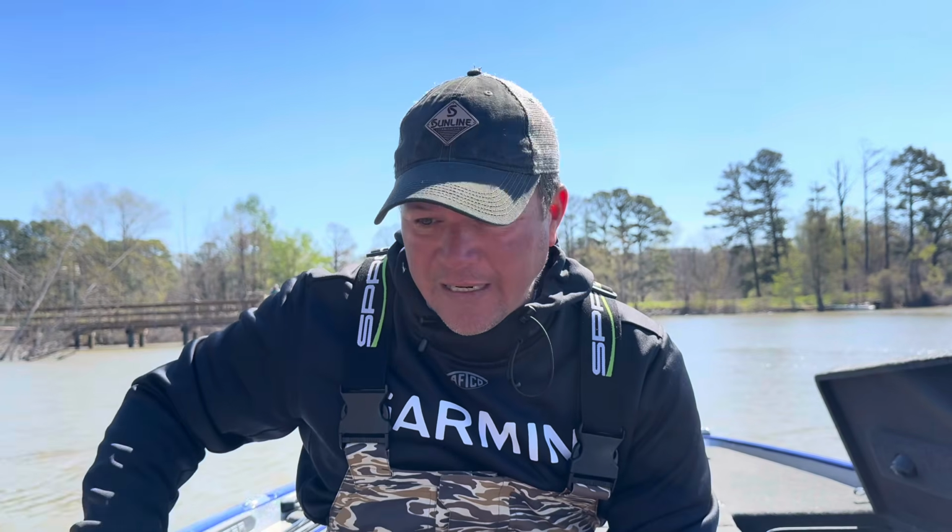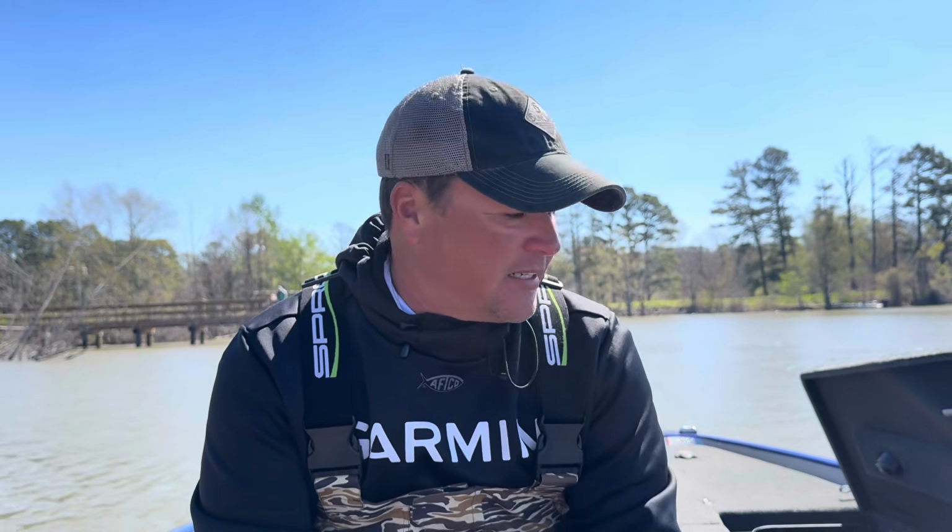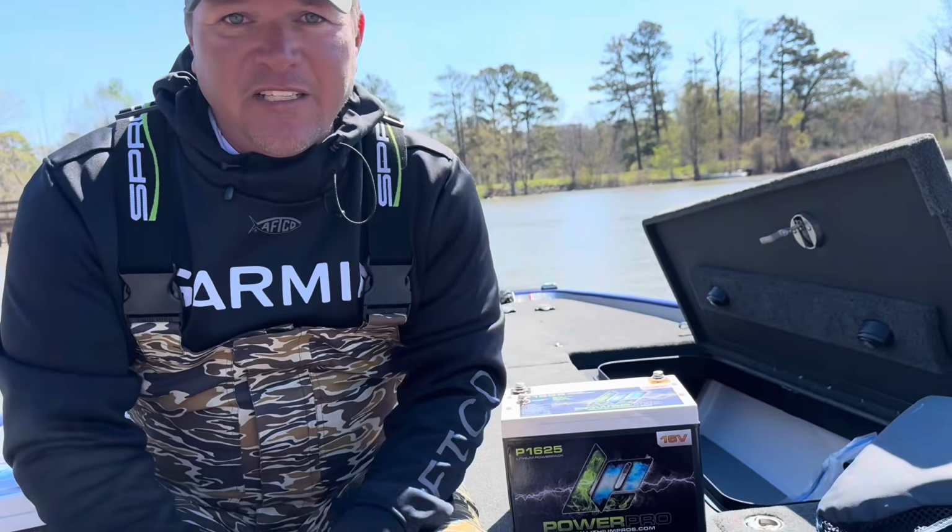We're pulled down right now in the deepest water that we can find in the place that we're in, and we're going to leave everything in the same spot. So that's going to be the first test point. The second test point, we're going to put a 110 amp hour Lithium Pro 3110 by itself, removed from everything else. And then we're going to test out the 16 volt.